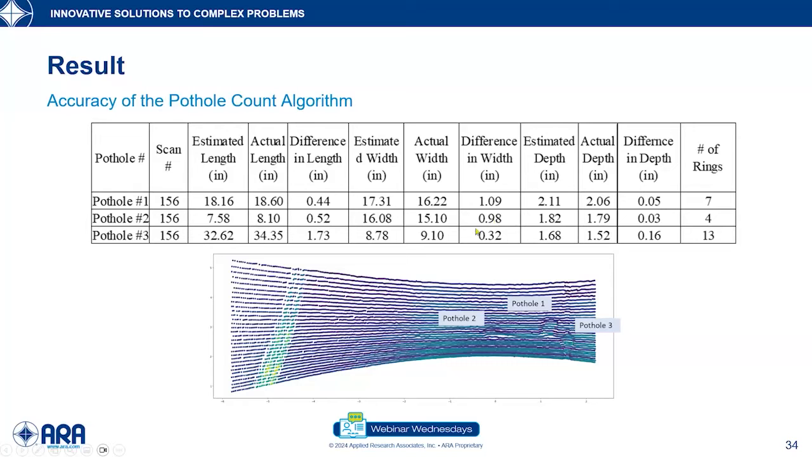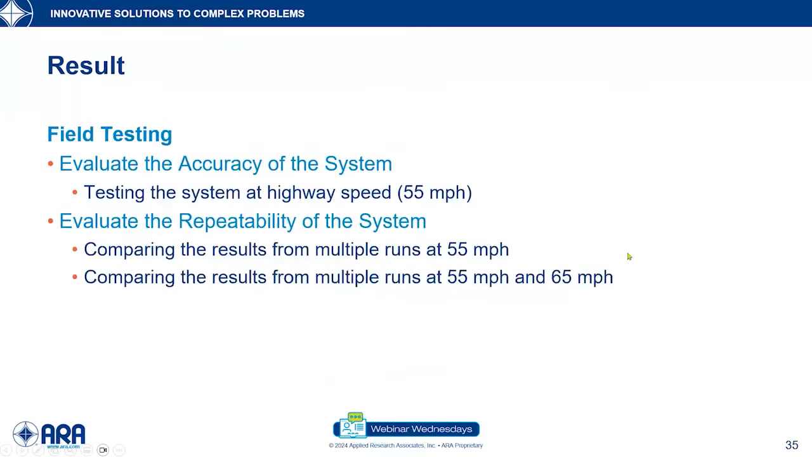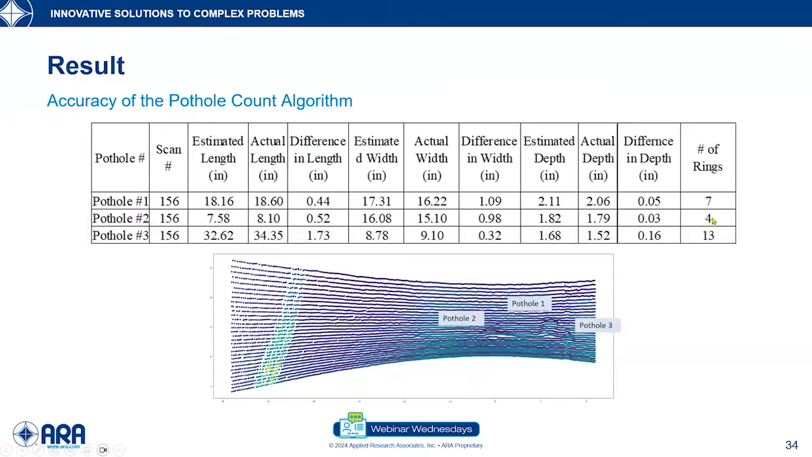It is also very important to note that we have these LiDAR rings. We would expect the LiDAR rings to be associated correctly with the corresponding pothole. If you look closely at this LiDAR scan, for example, from visual observation we can see pothole 2 has 4 rings associated with it, and our algorithm also showed 4 rings associated with pothole 2.